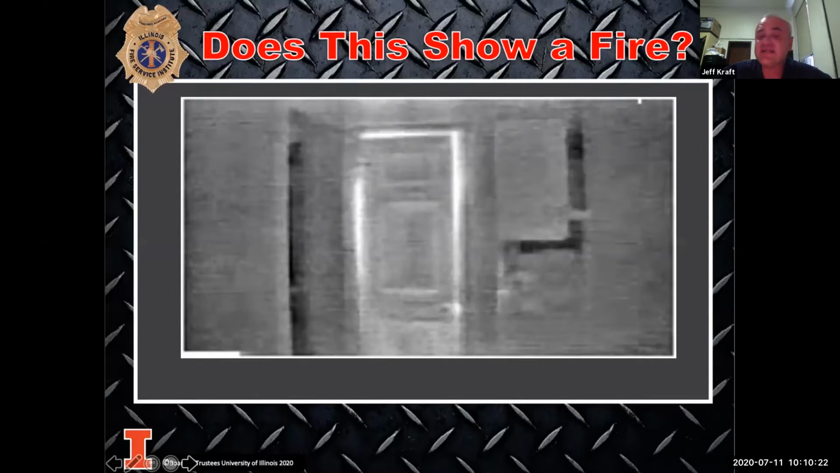Anything that we see in the camera that's white in the picture is usually the hottest thing in the view. On the other side of this doorway, it's showing us it's hot. Does that mean that there's a fire on the other side? It's possible. The camera's not going to give me that information. I've got to dissect the information once it's given to me.